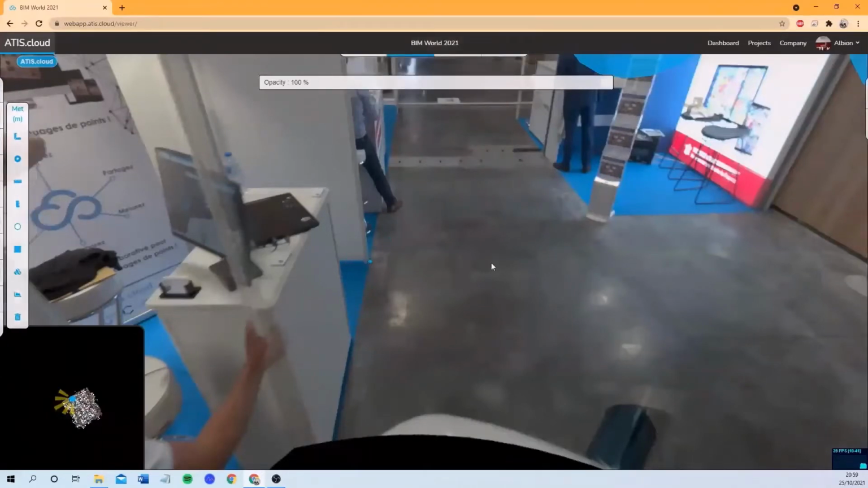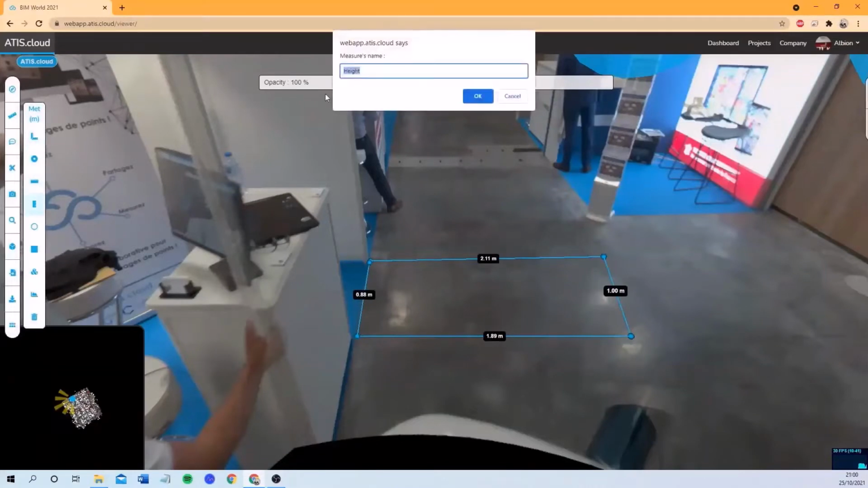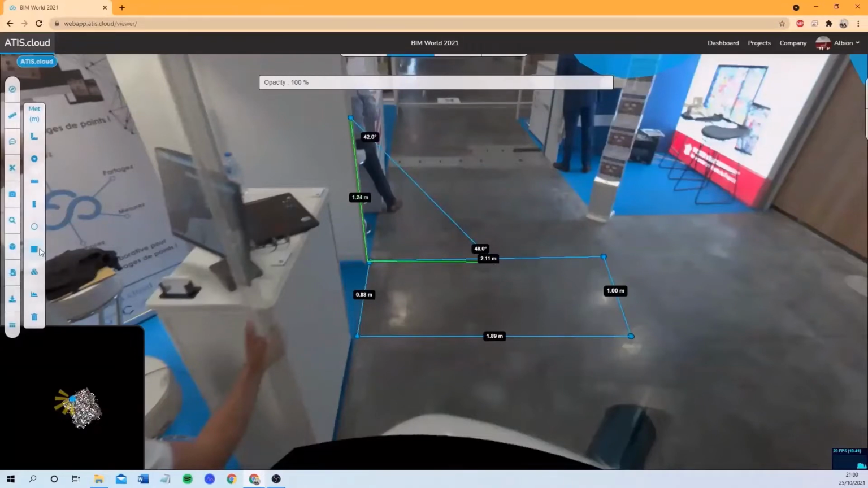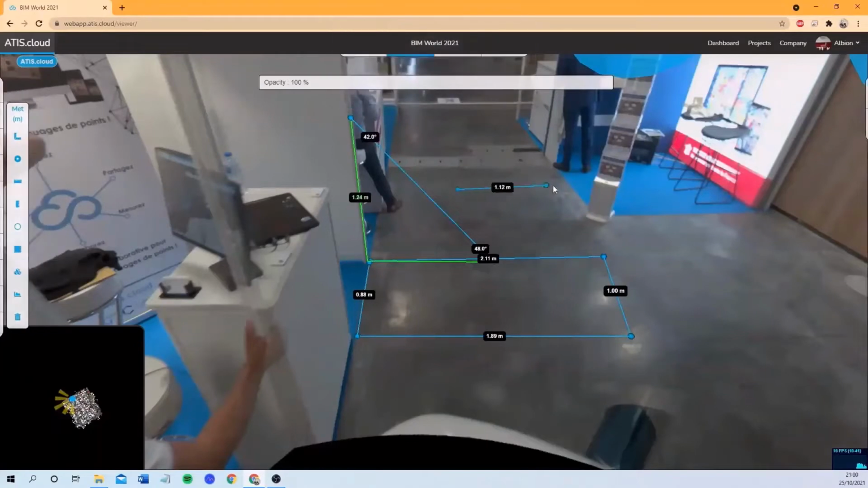We can do simple measurements, and we have other tools. The tools are generally located on the left side. I have height, for example, here. Let me show you how it works. You can easily calculate the height, area measurement, take only a point, the position of a point, diameter, and lots of other tools.